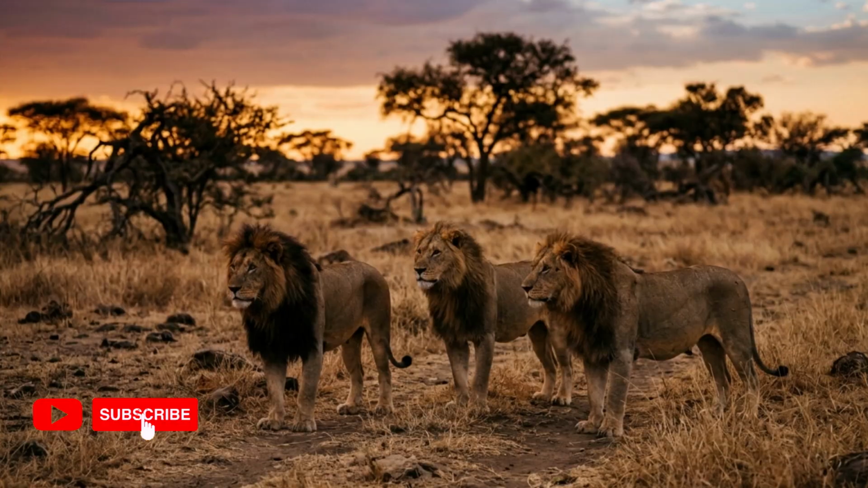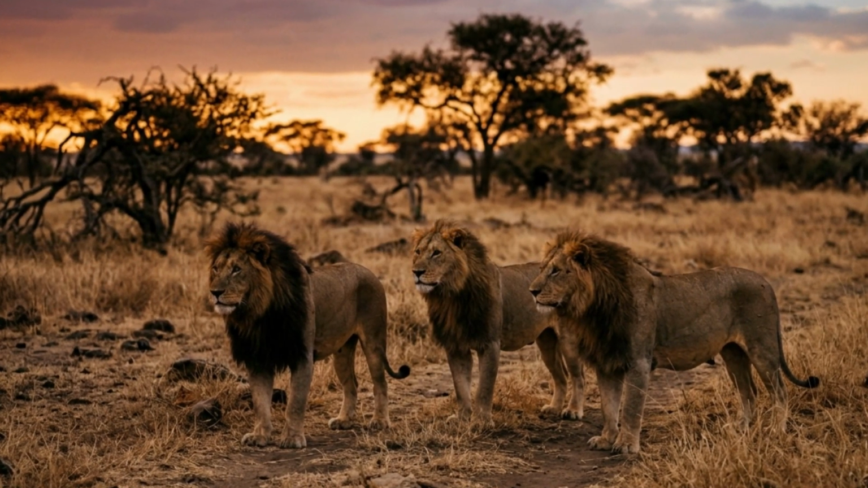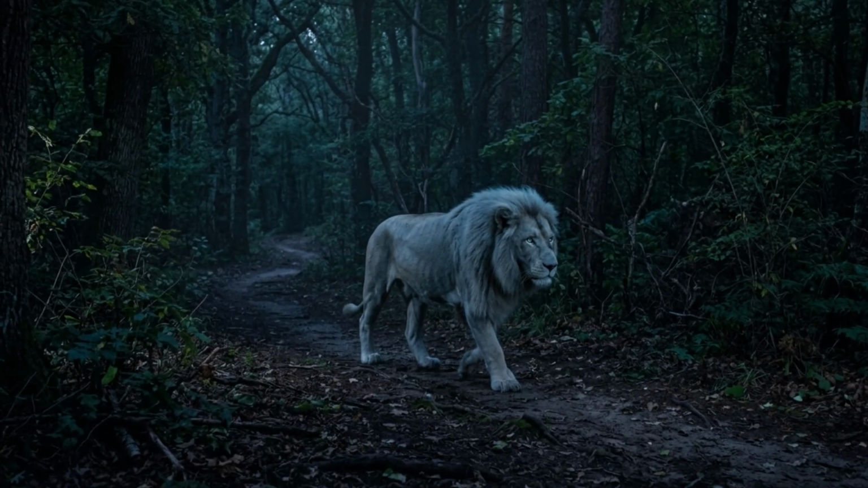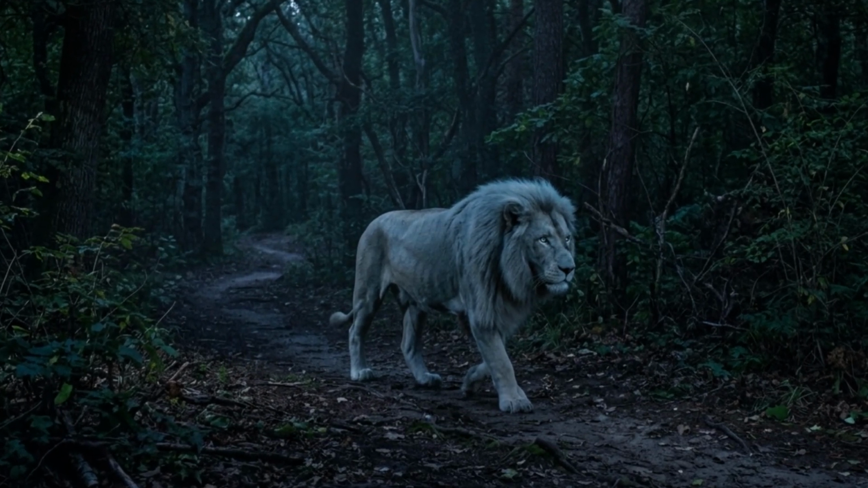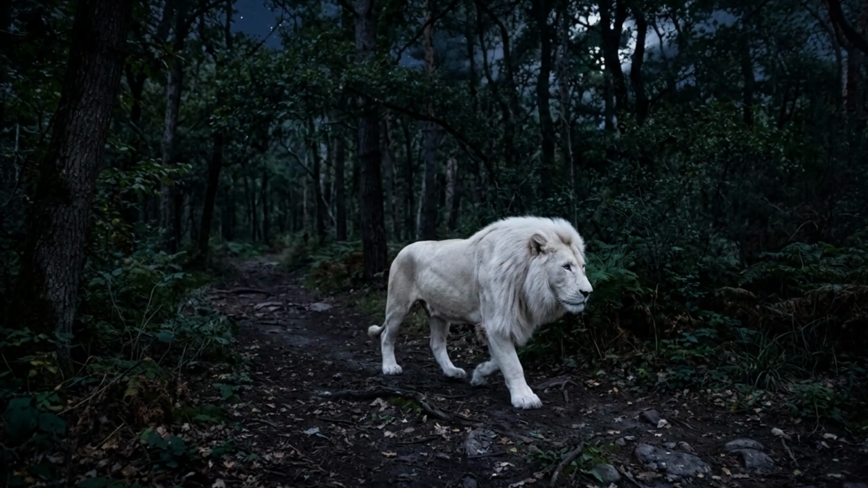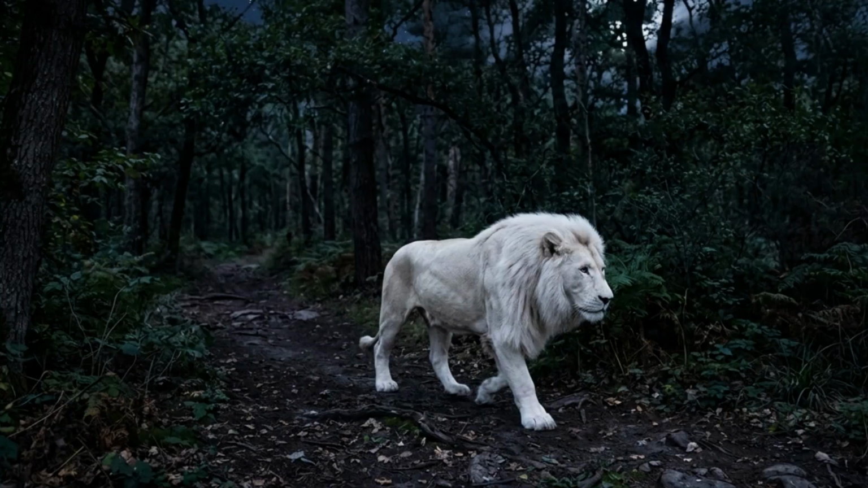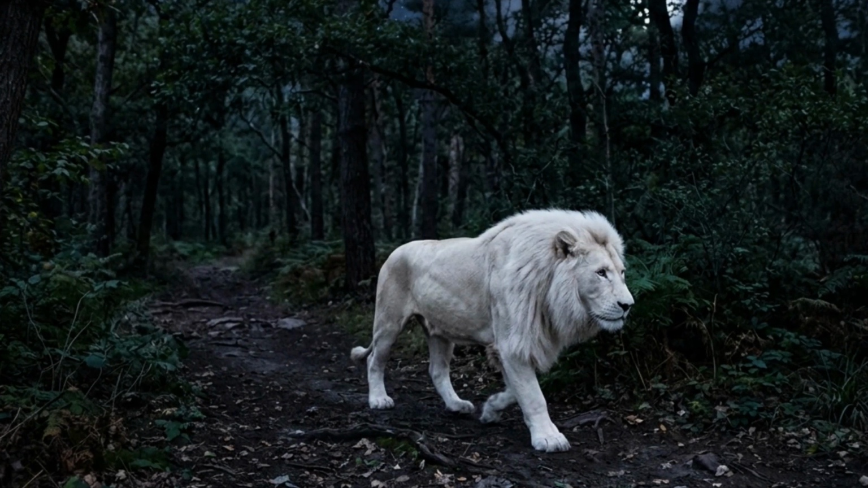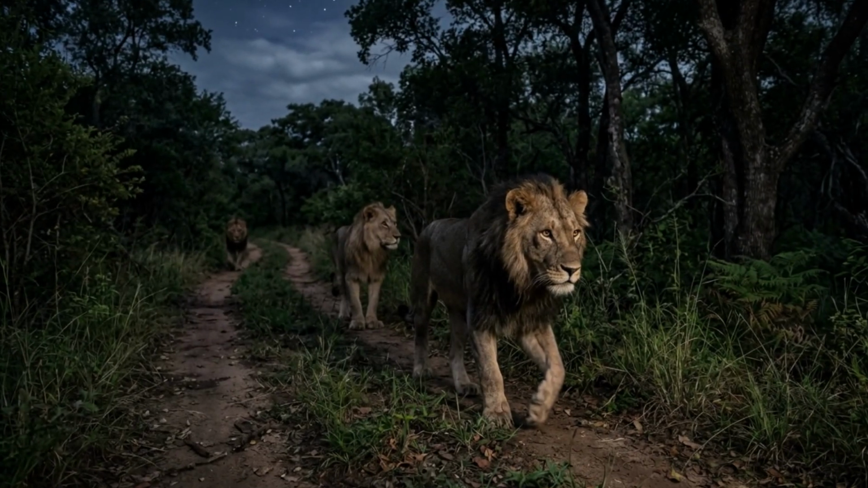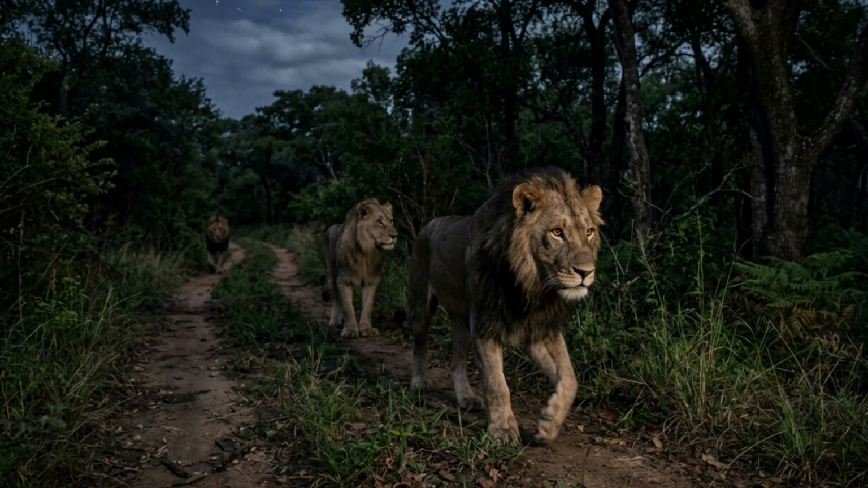Precisely. The veterans mapped the position of the 9 young nomads, waited for the temperature to drop at night, and infiltrated their perimeter while the young males were resting. It is a calculated tactic designed to eliminate a threat before the threat even wakes up. That is terrifying. By the time the first warning growl echoed, the veterans were already breaking cervical spines. They went straight for the throats. It was a surgical elimination. 4 of Casper's coalition were dead before they could even mount a physical defense.